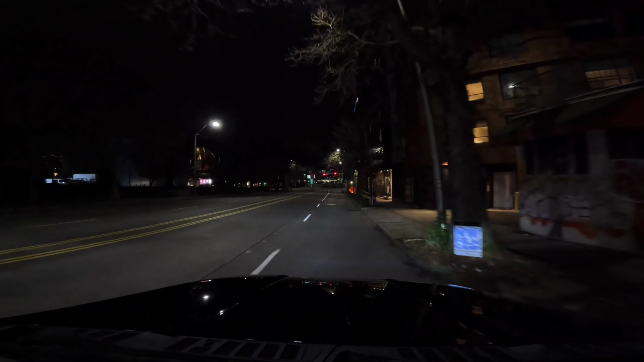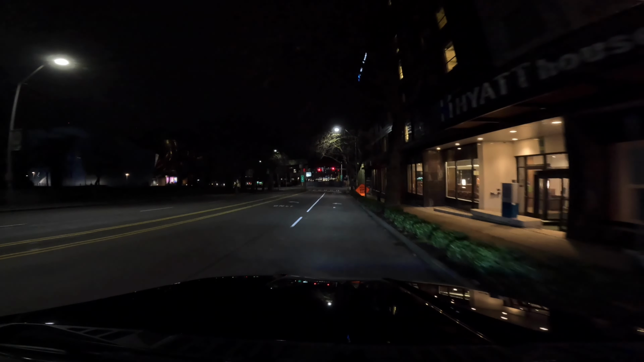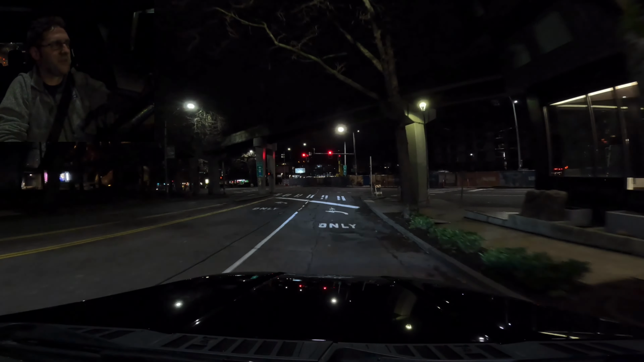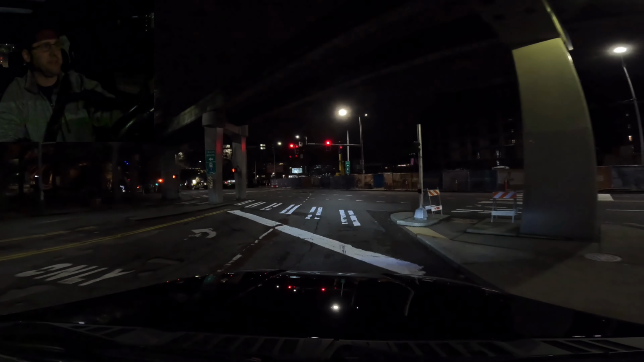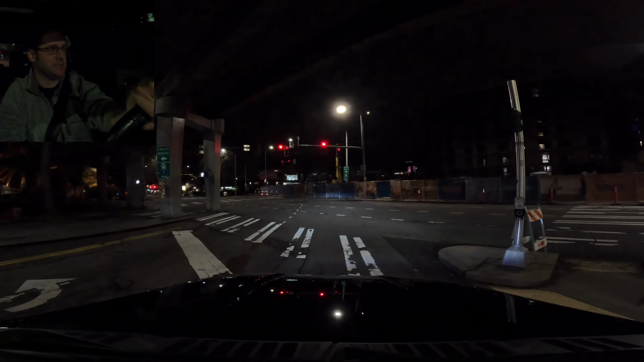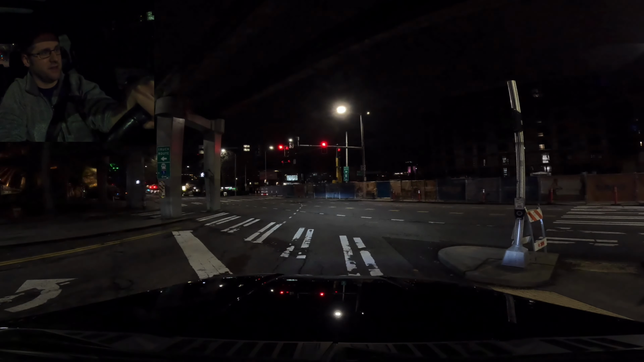All right, well, to drive around a bit, it's fun getting the new rig out. Drove down a good chunk of Third from downtown to Pioneer Square, but we are now in what's now called Uptown, which I still will consider Lower Queen Anne. That's where we are right now, and I think that's where we're going to end the video.